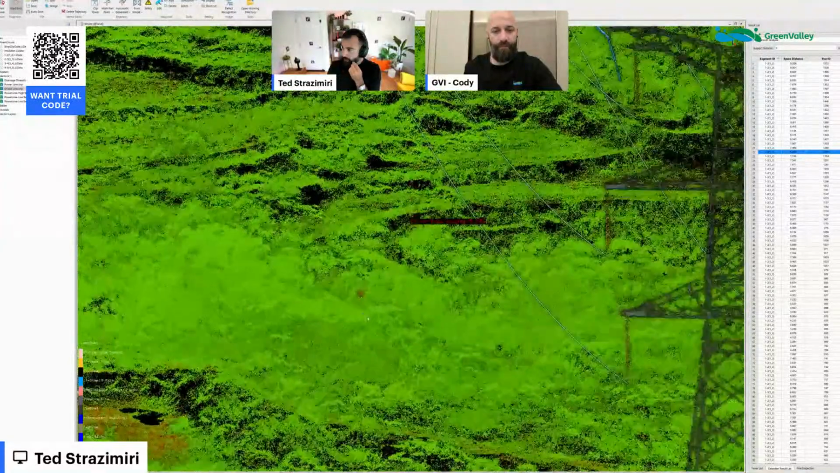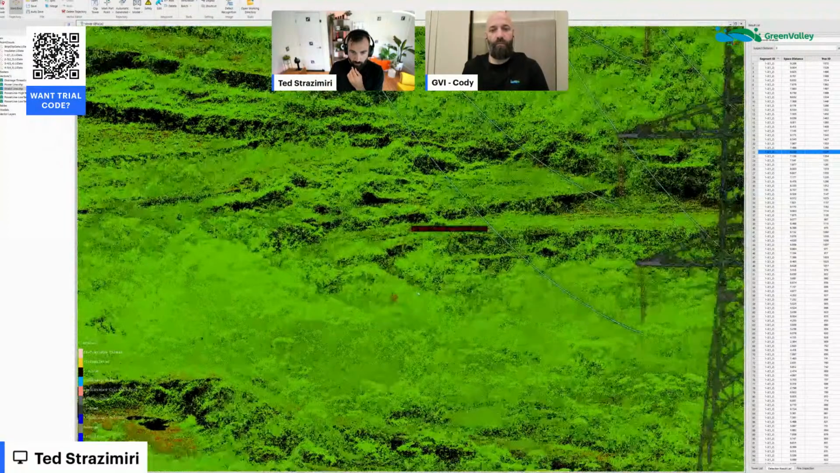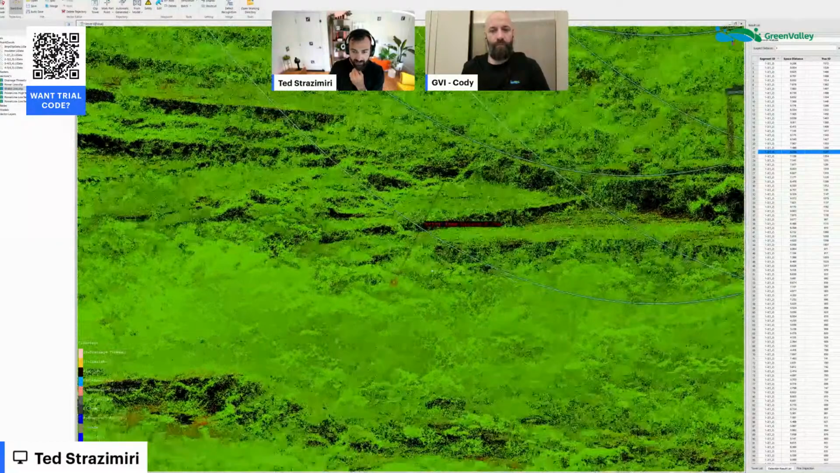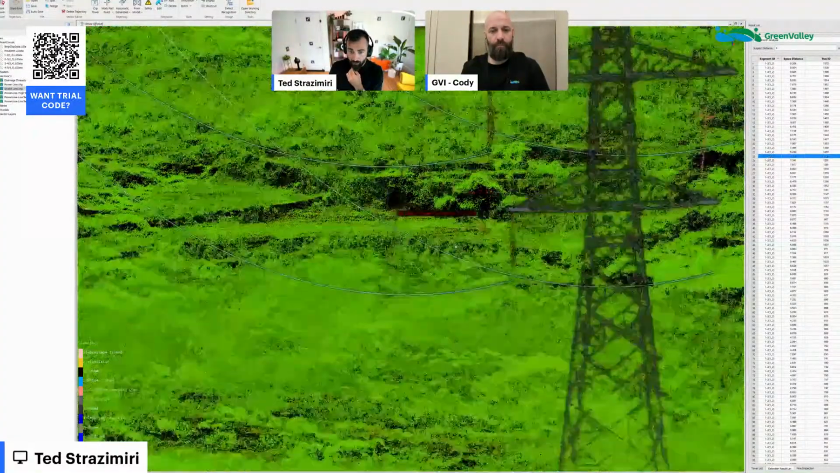Yeah, here's that tree growth simulation. If you can see, there is the vegetation point cloud there, and then here's the simulated conductor. And this is the high temperature simulation. And so you can switch through them. And if you look at the ice simulation, it's actually even lower, so even more of a danger point.